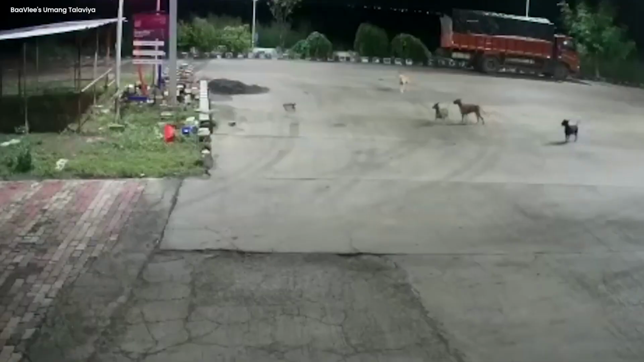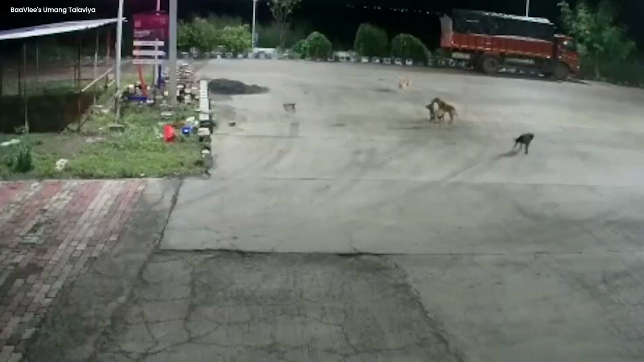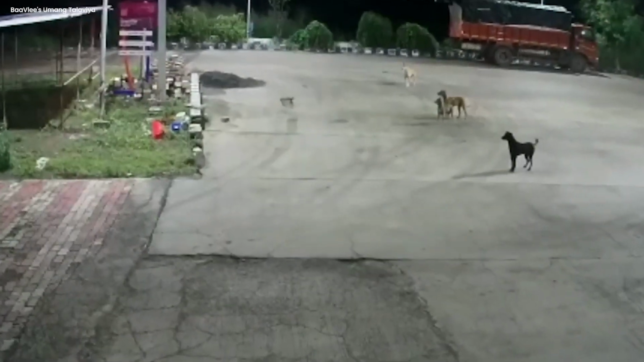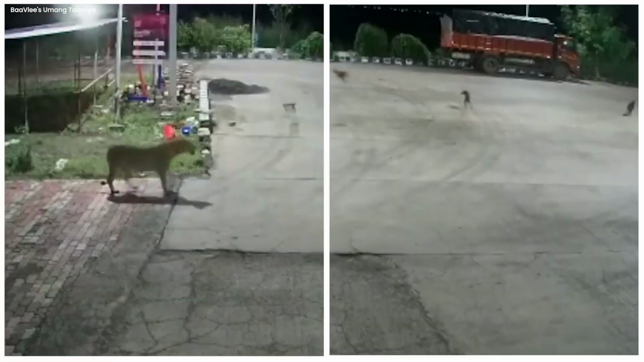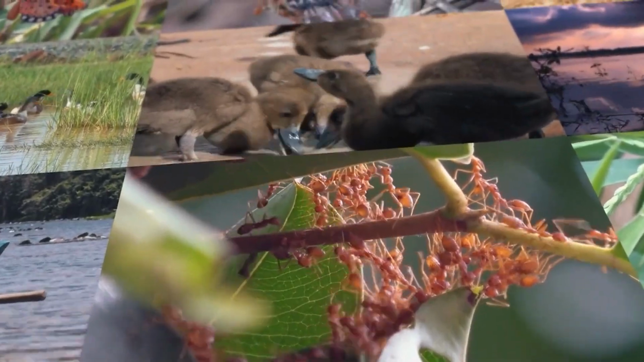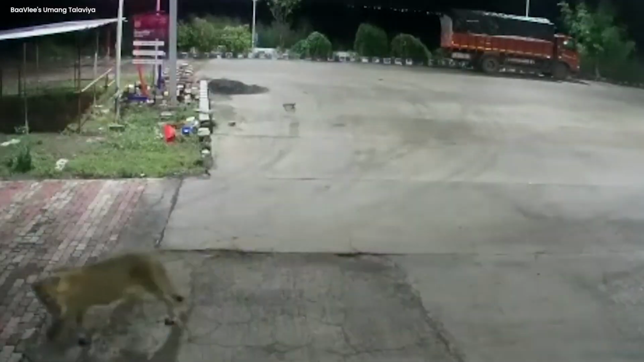Lion attack. In an extraordinary incident, paranormal activity was caught on cameras at a petrol pump. The footage captured a lion attacking a group of dogs. This unusual and surprising event left everyone baffled and amazed. The cameras recorded the entire encounter, providing rare and eerie footage of this strange occurrence. It's a truly remarkable sight to witness, and it has sparked discussions and debates about the mysterious behavior of animals and the unexplained events in our world.